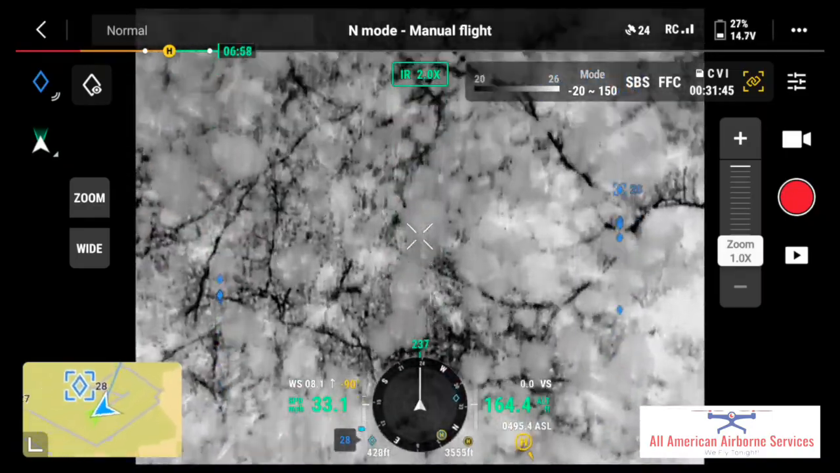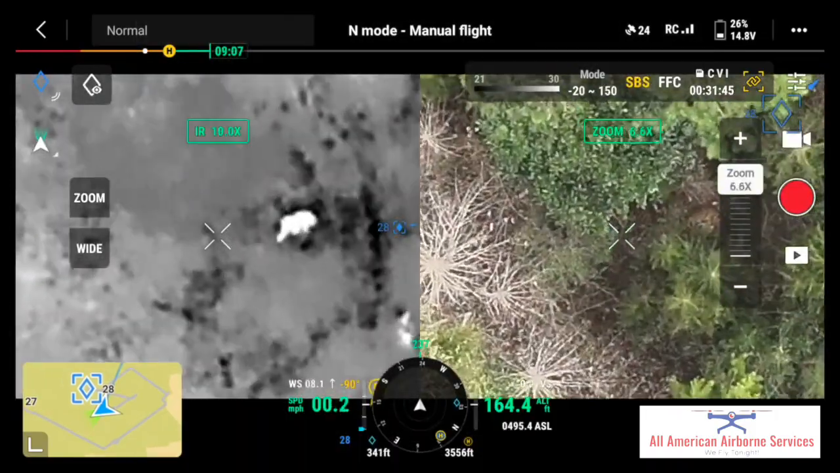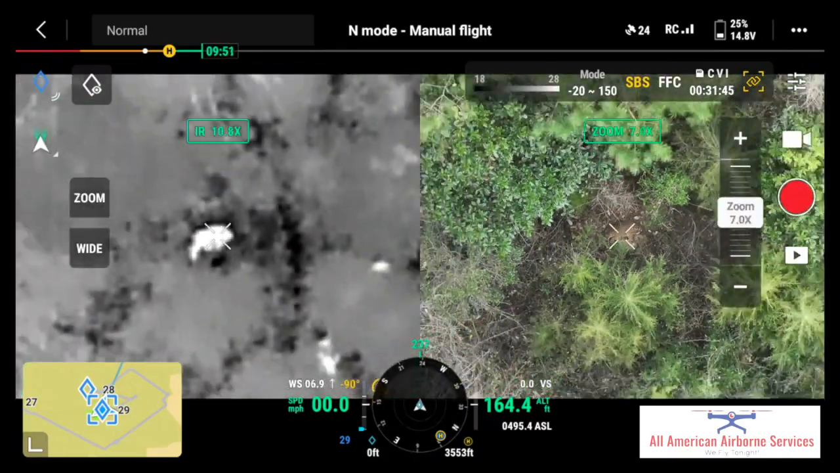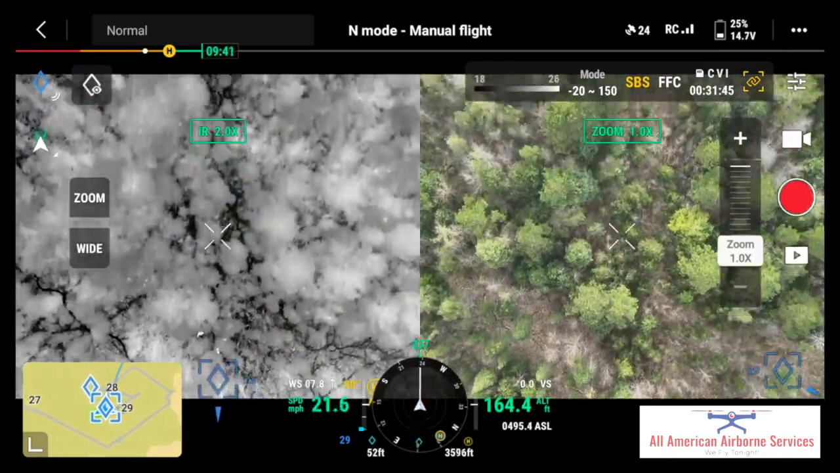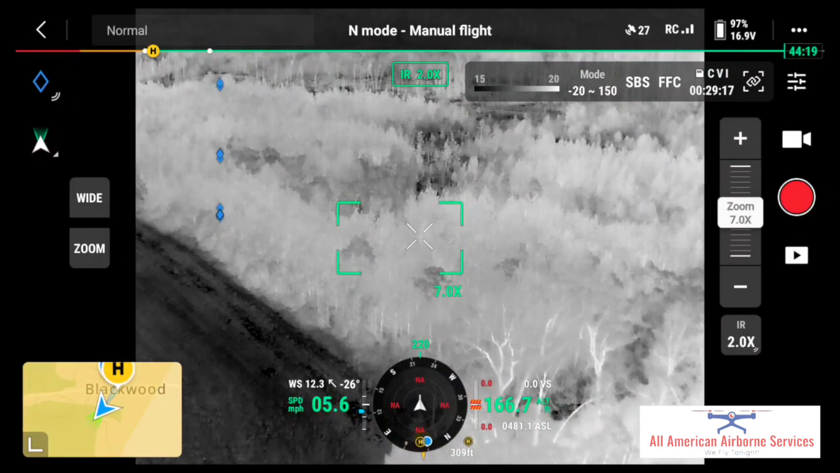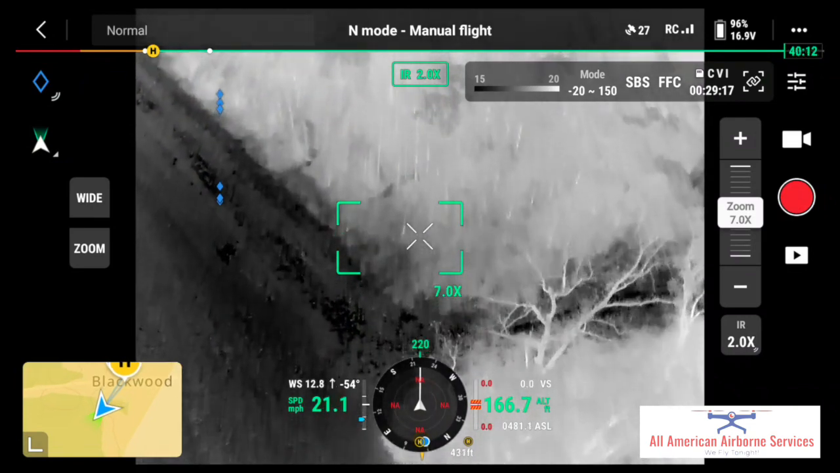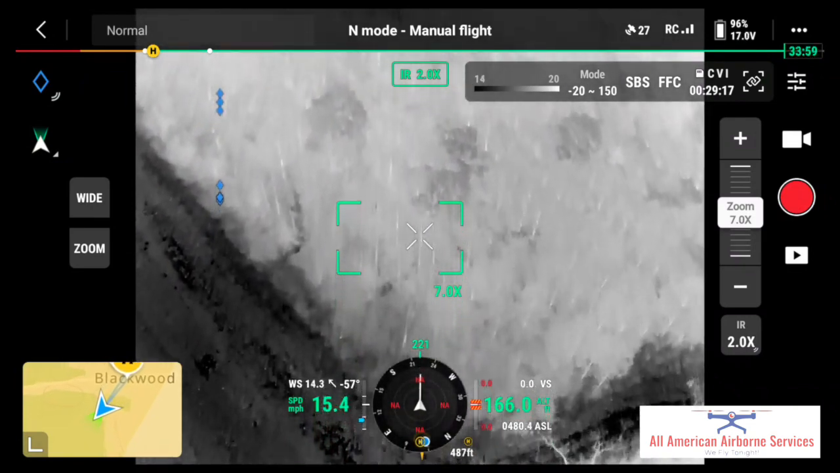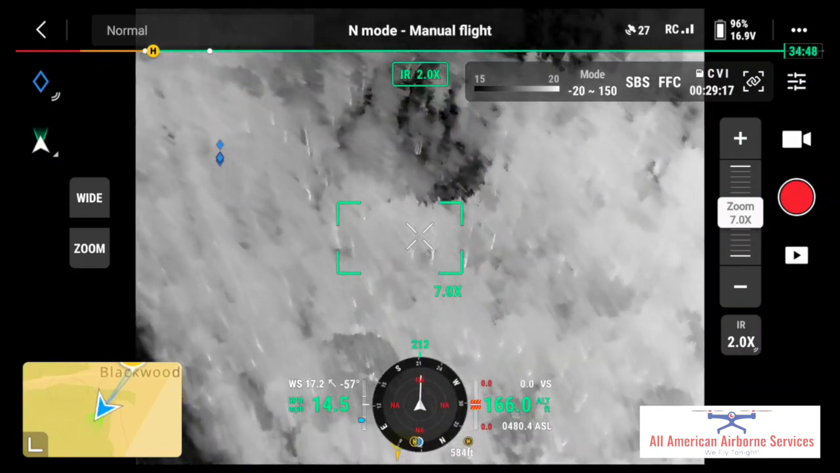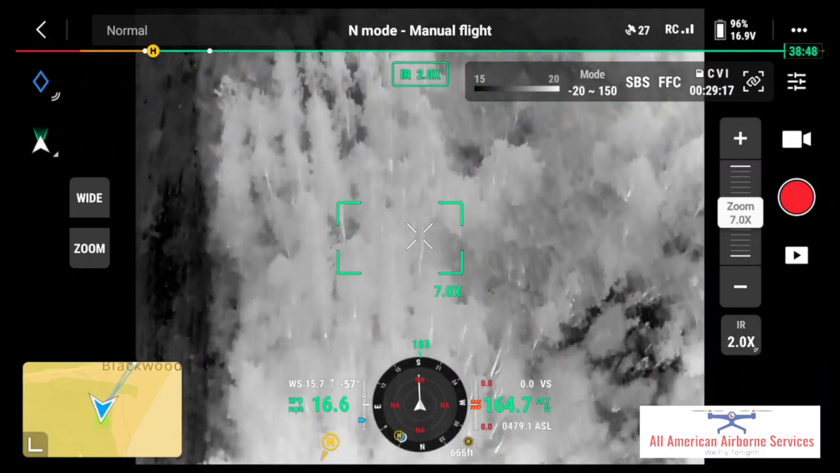One of the things that I realize is that I'm not being as diligent as I should be about putting the diamond in, like next to Diamond 28. So here I come back at nighttime, and I'm going to go back into that same area again. I'm flying from a different place now. I'm flying from the Blackwood church instead of the cemetery, and I'm headed back into this space.